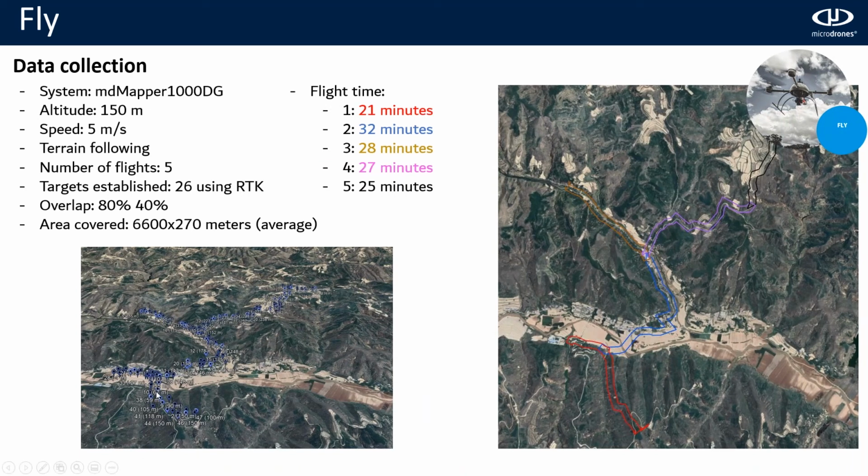Here you can see how the flights were, all the flights together, and the flights in different colors. Now, the team on the field followed strictly all the parameters that we planned. They used the MD Mapper 1000 DG at 150 meters altitude, at a speed of 5 meters per second. They used terrain following.